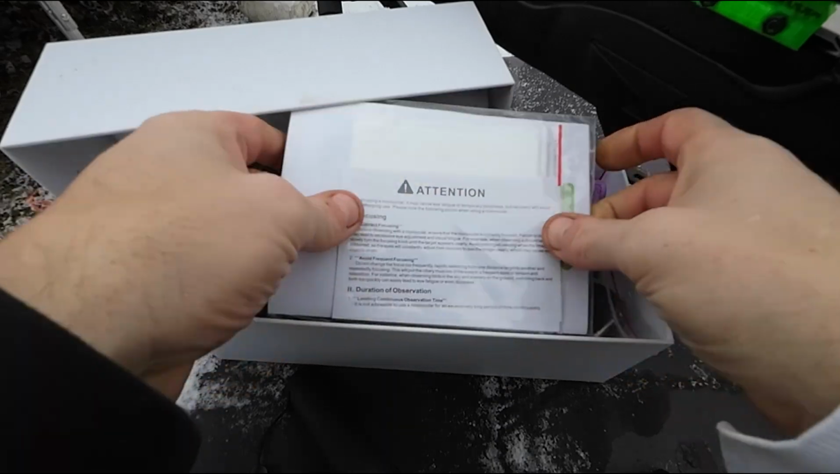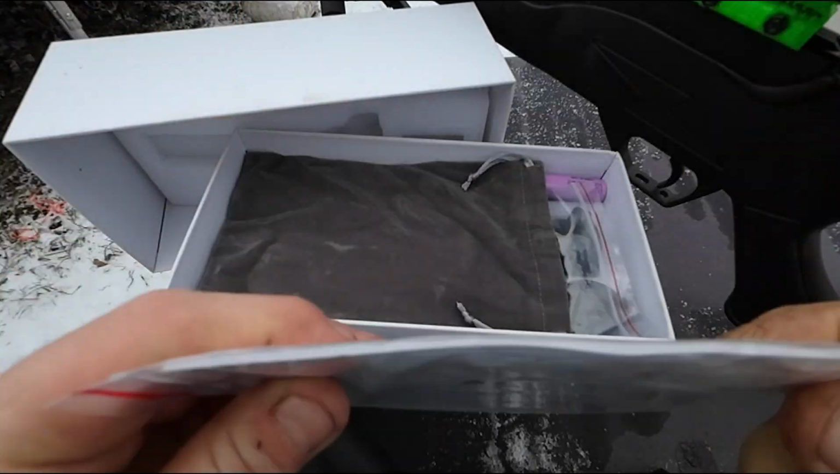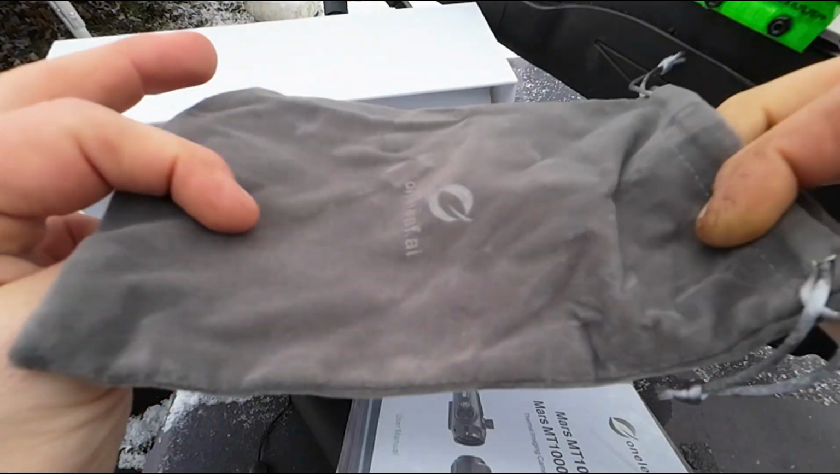What's in the box? Instructions. We don't need those, we're guys. Nice felt bag to carry it in.